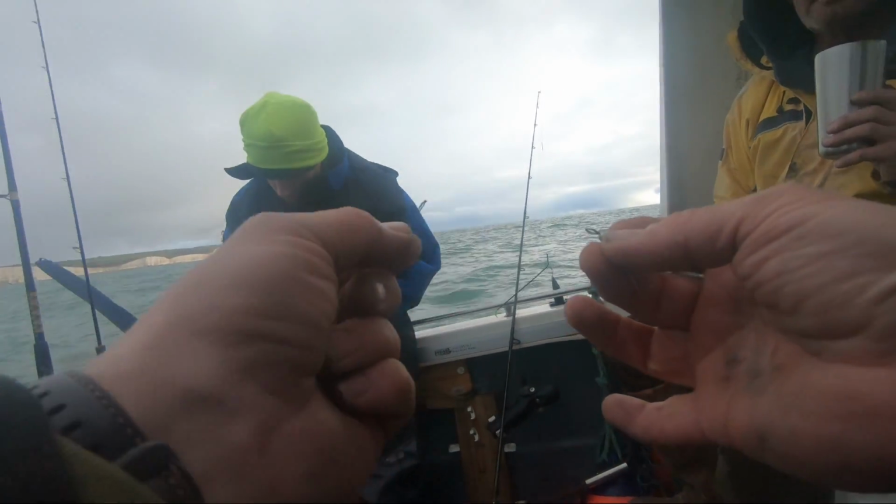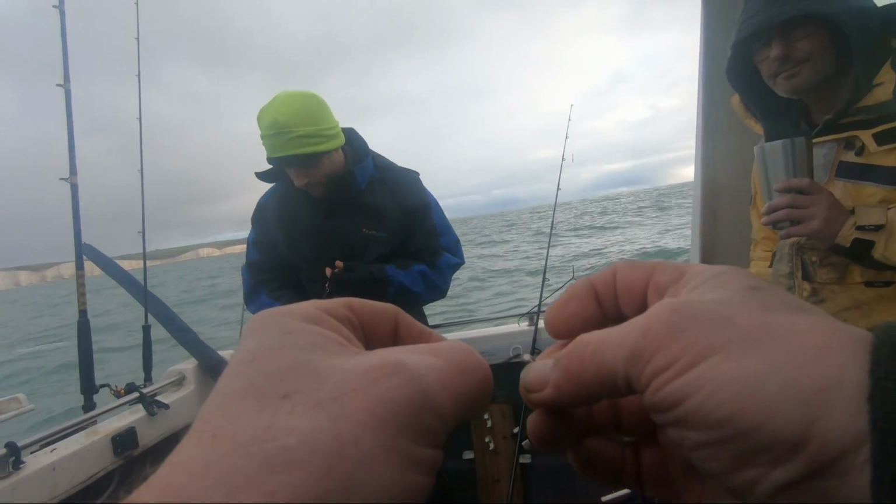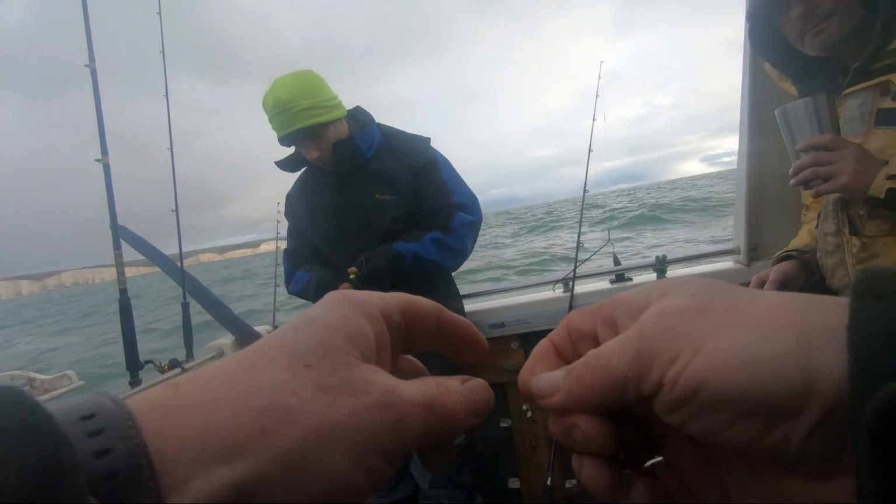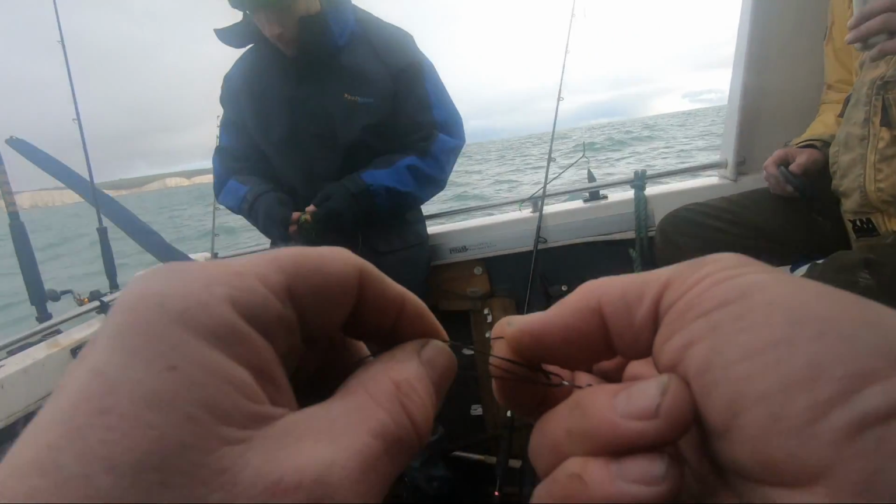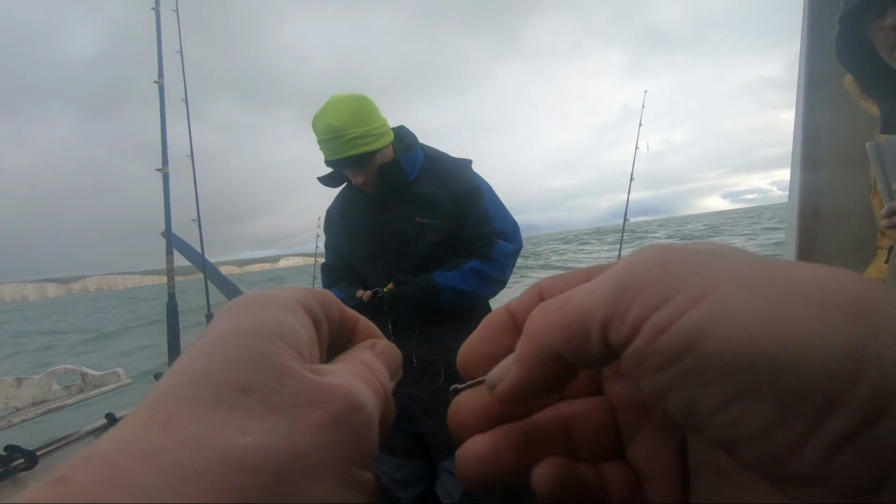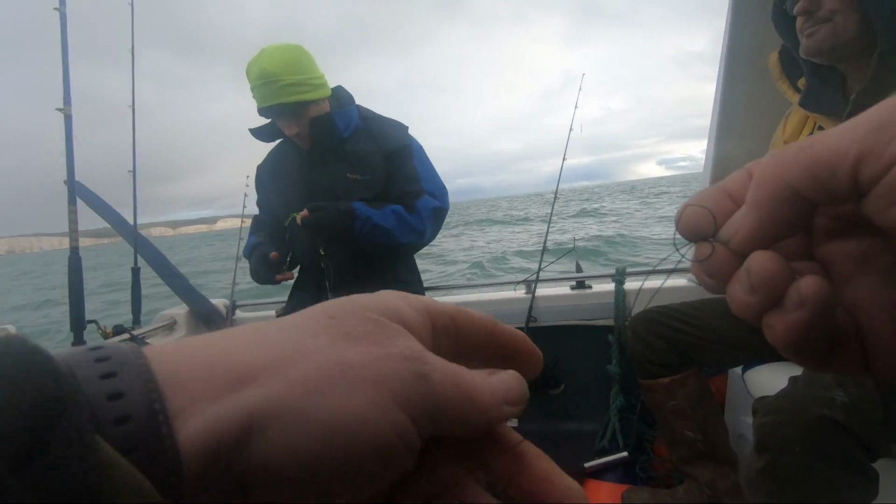Nice little knot for tying braid onto swivels is a Palomar. So you fold the line over, so you've got a loop, put the loop through the eye of the swivel. Simple overhand knot, just a simple overhand knot. In fact, this Palomar couldn't be a simpler knot. And then you put the swivel back through the loop, and that locks it in place. And then draw it down.